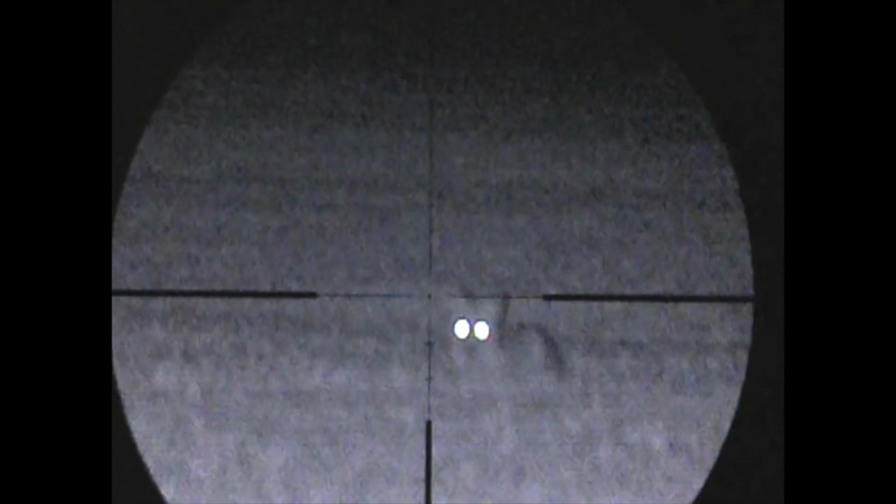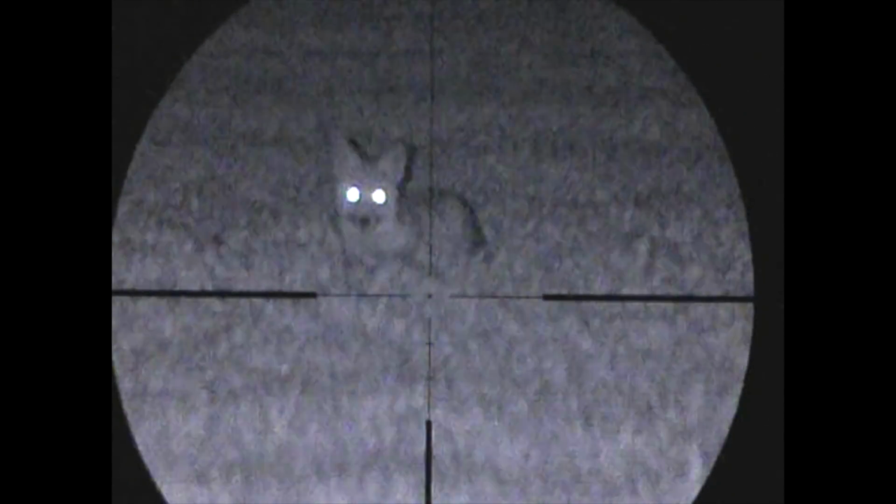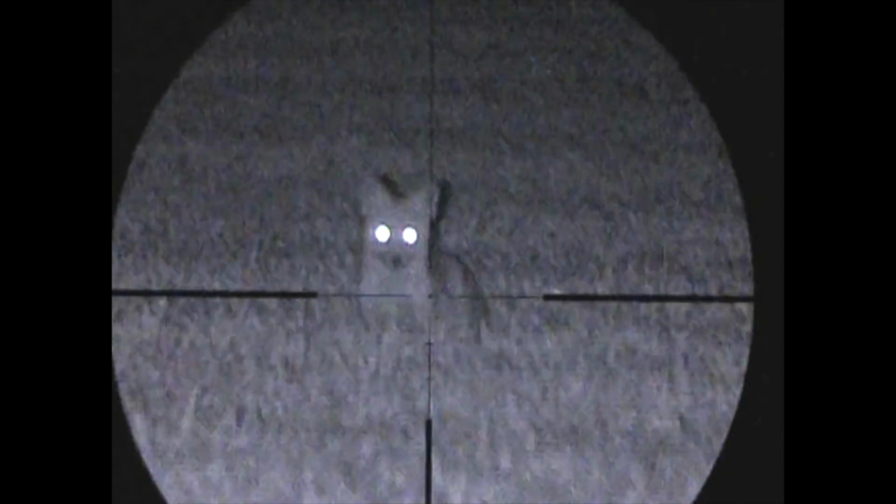Make sure it's in range, because sometimes when you're shooting off of sticks, you sometimes get a little bit jittery. So I know I do, you can tell here, look, it's still perfectly within range, but I was wobbling a bit, so I just wanted to make sure it filled the sight picture before taking the shot.